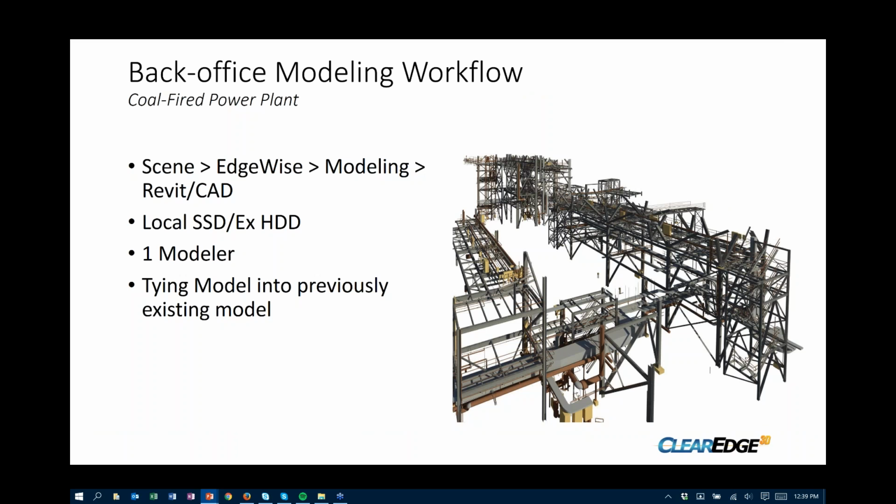Okay, so we utilize some different software packages to create our models. Initially, we bring everything in through Scene to do our registration, and we export that out and go straight into Edgewise from there. We'll talk about that in a little more detail, but that covers a large portion of our model.